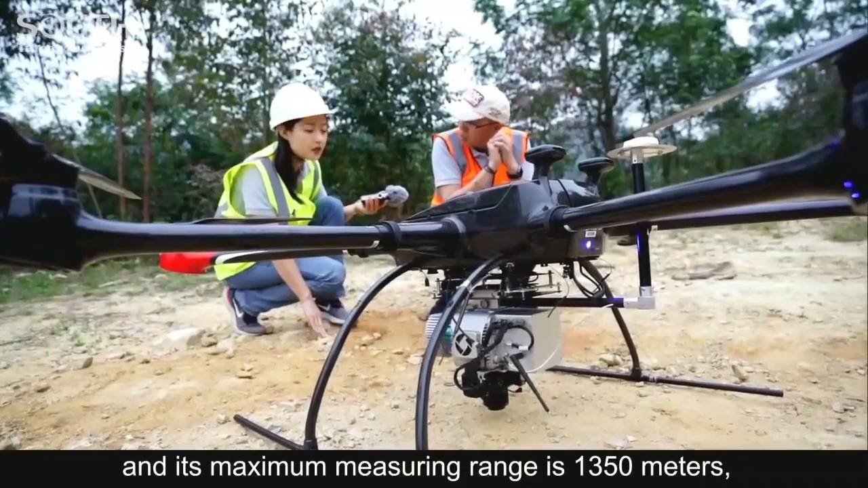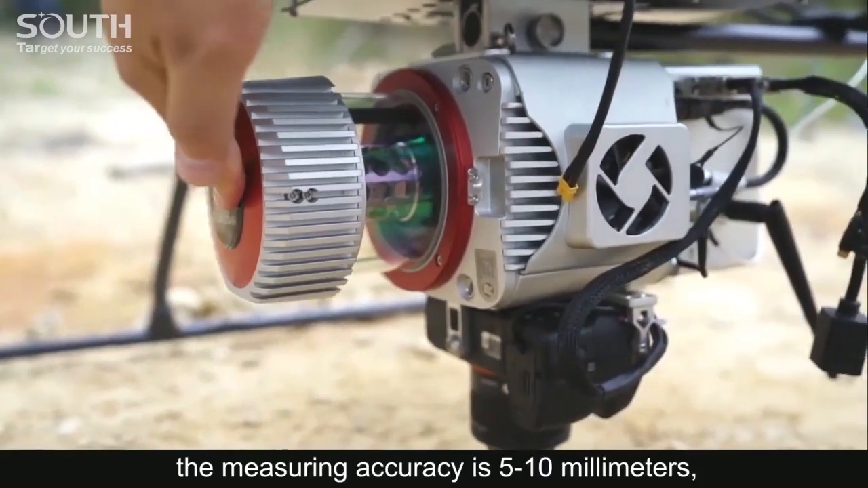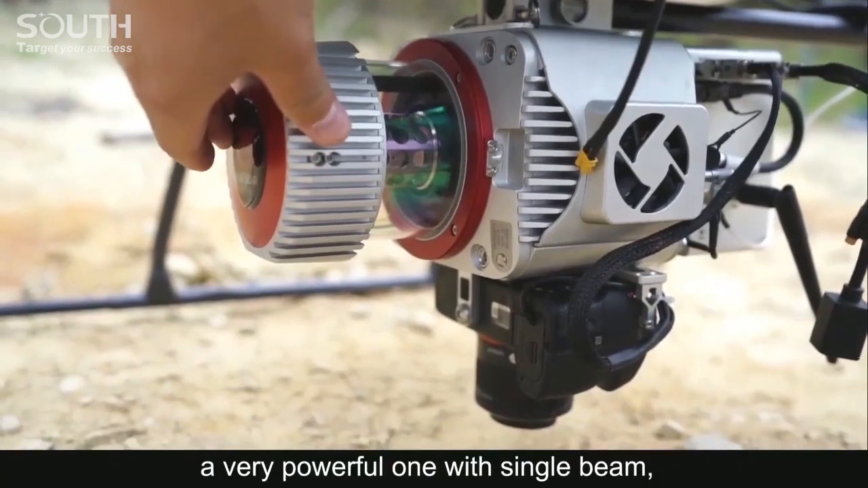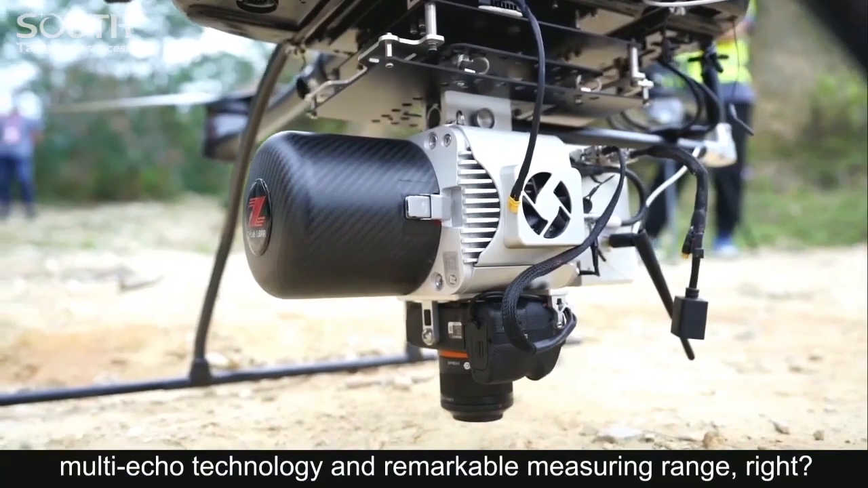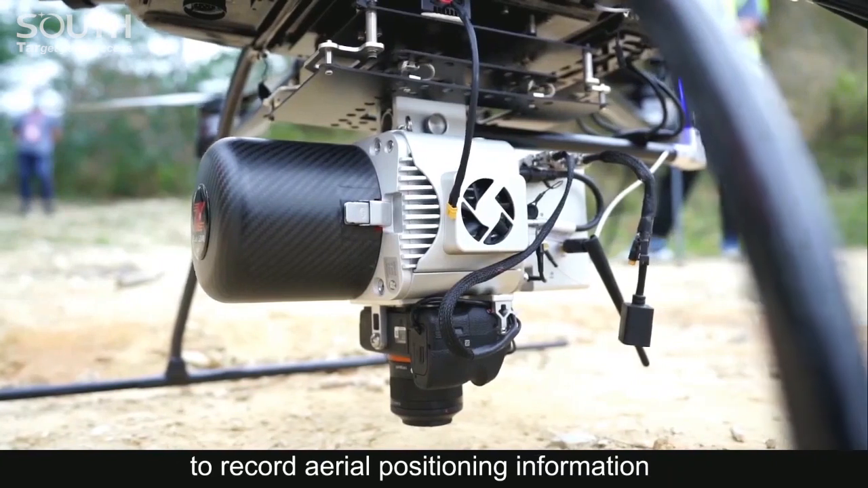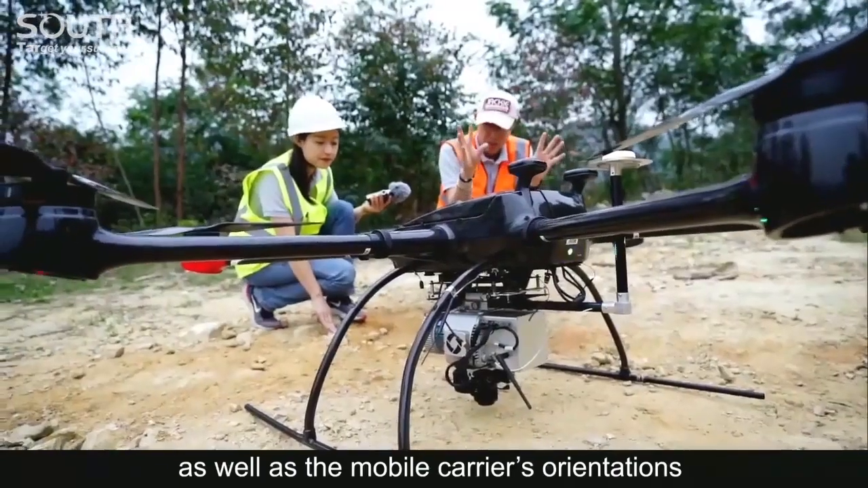A very powerful one. I mean, the measuring accuracy is 5 to 10 millimeters. A very powerful one with single beam, multi-echo technology, and remarkable measuring range, right? And then the GPS and IMU module will help us to record aerial positioning information, as well as the orientations of the UAV mobile carrier, right?